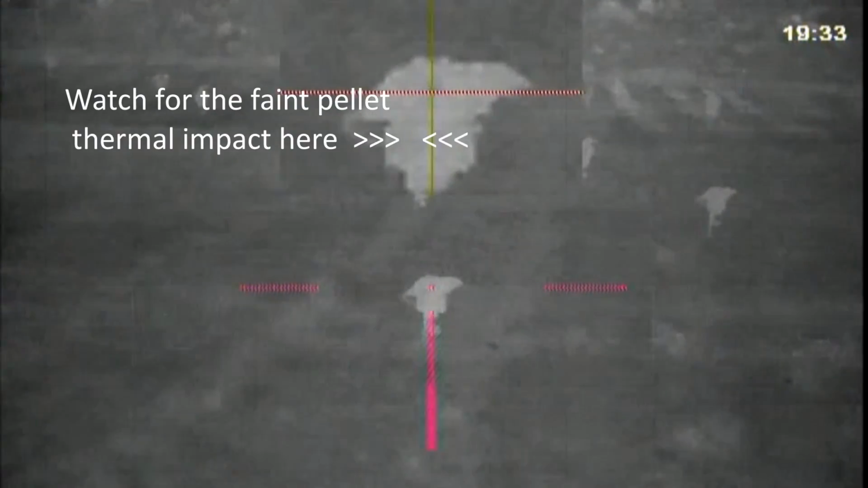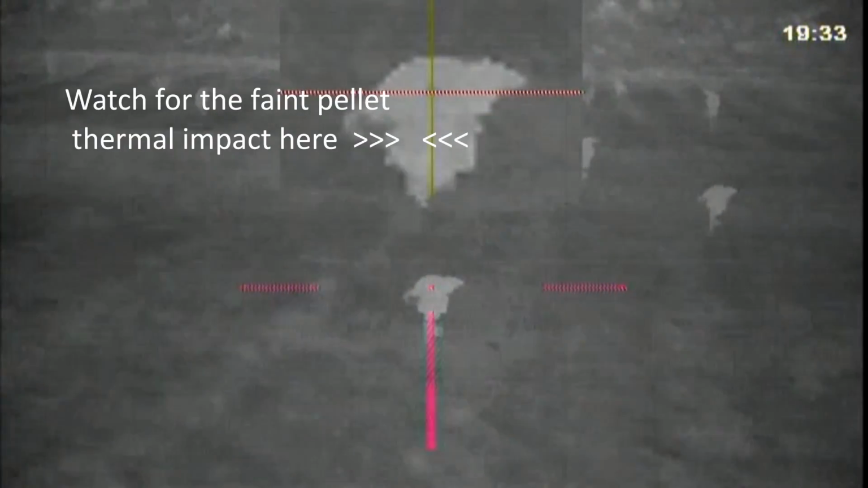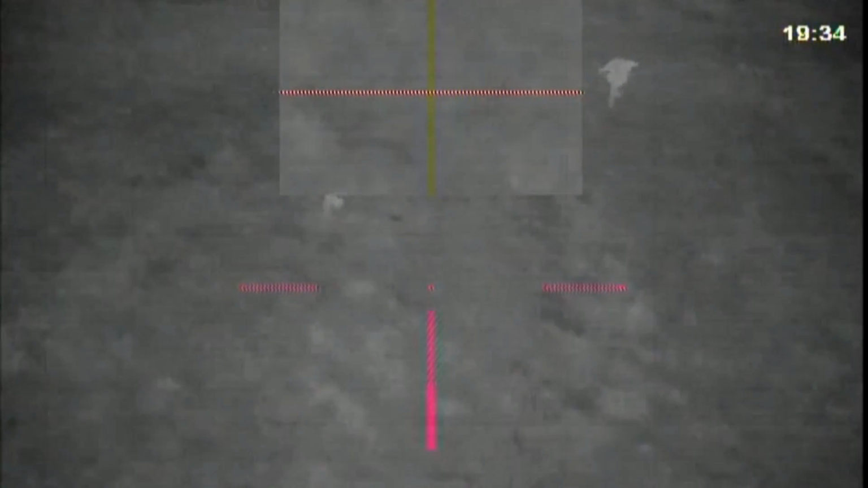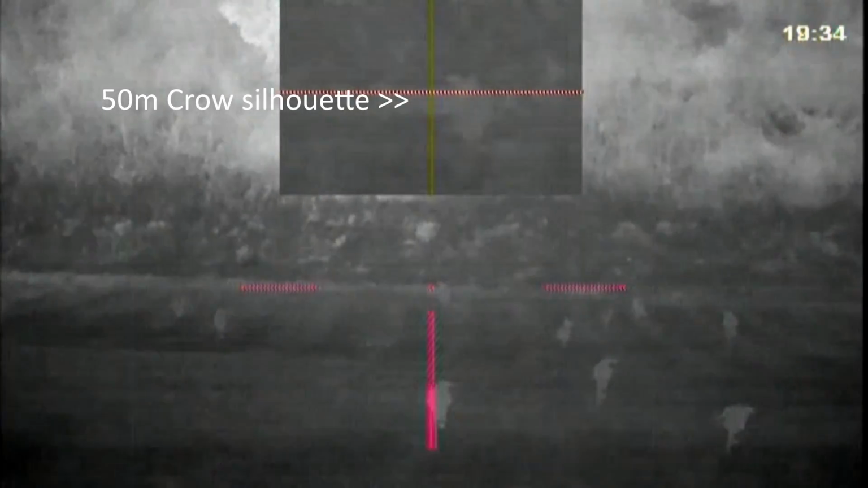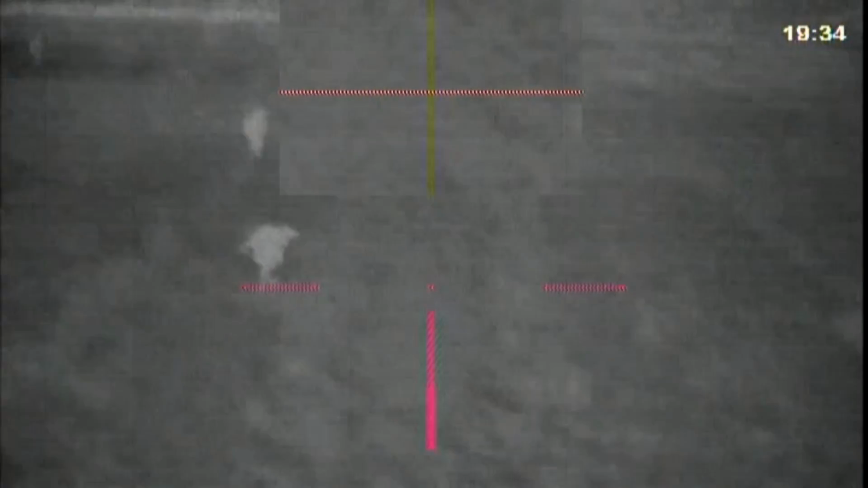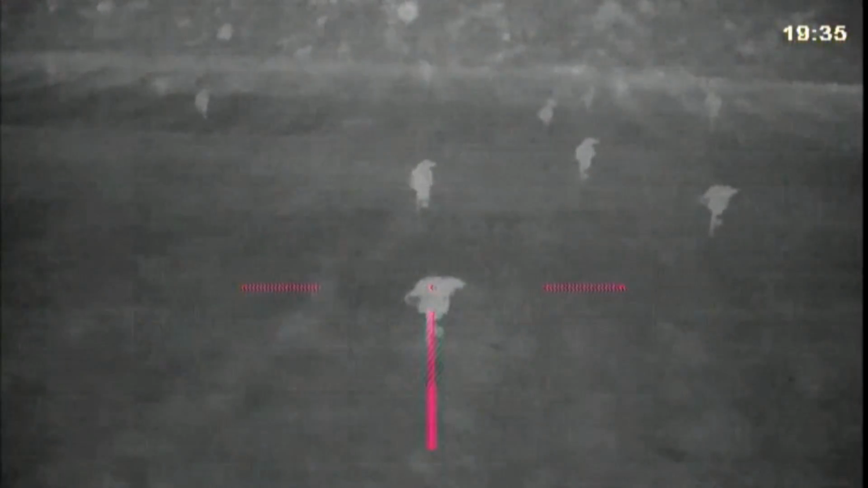And I'm aiming with the PIP, picture-in-picture mode. If you watch this, there it is. So I need to, that's it, just get it ballpark, that's at about 15 metres, because that target there, this is about 25, and those in the distance at 50 metres. So, let's see if I can get the menu up, and the zeroing menu back.